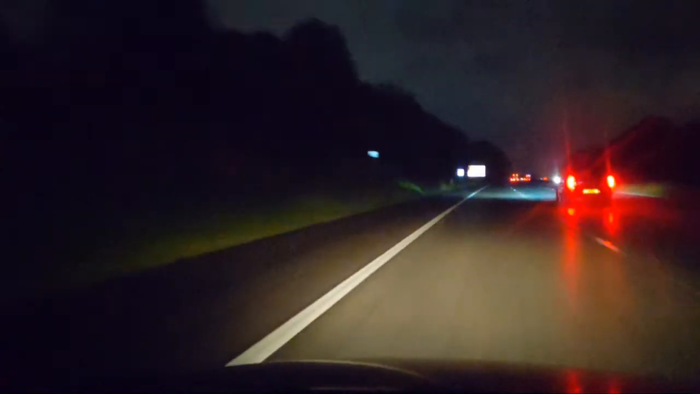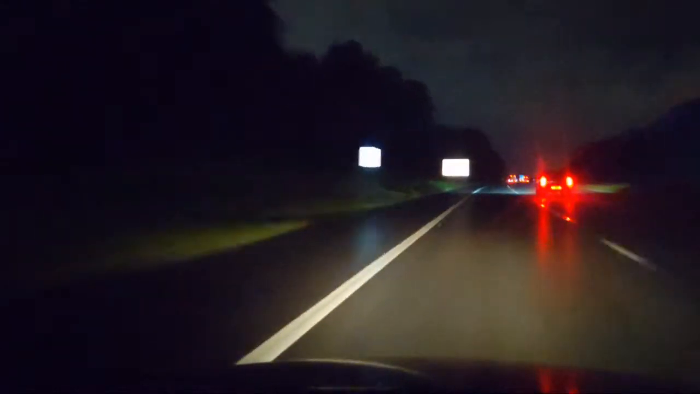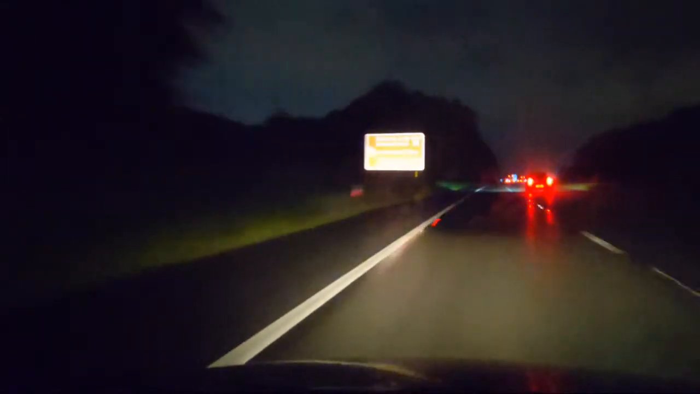There's a lot of spray coming up from the back of that car, yet the ground doesn't look overly wet, and I think that's that drizzly stuff again.